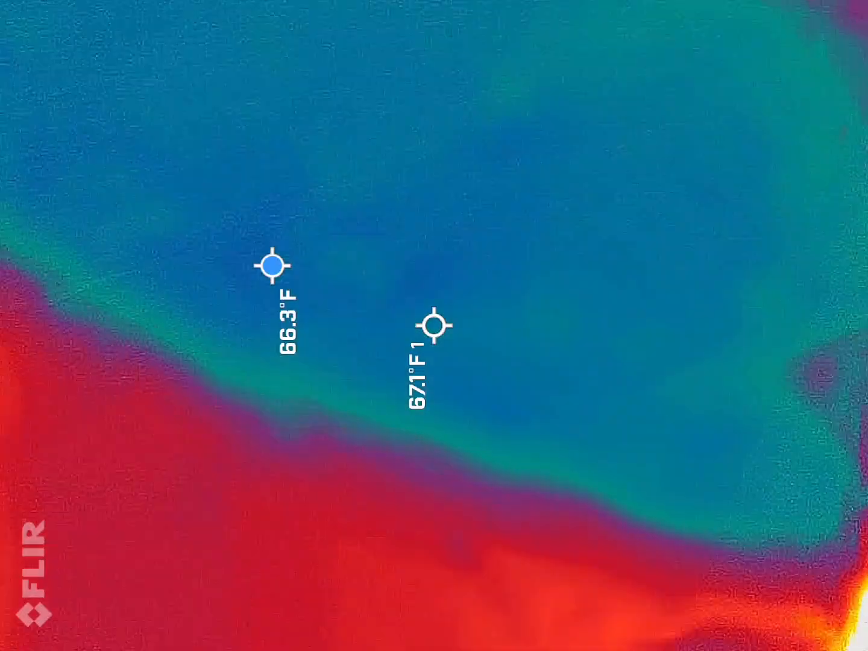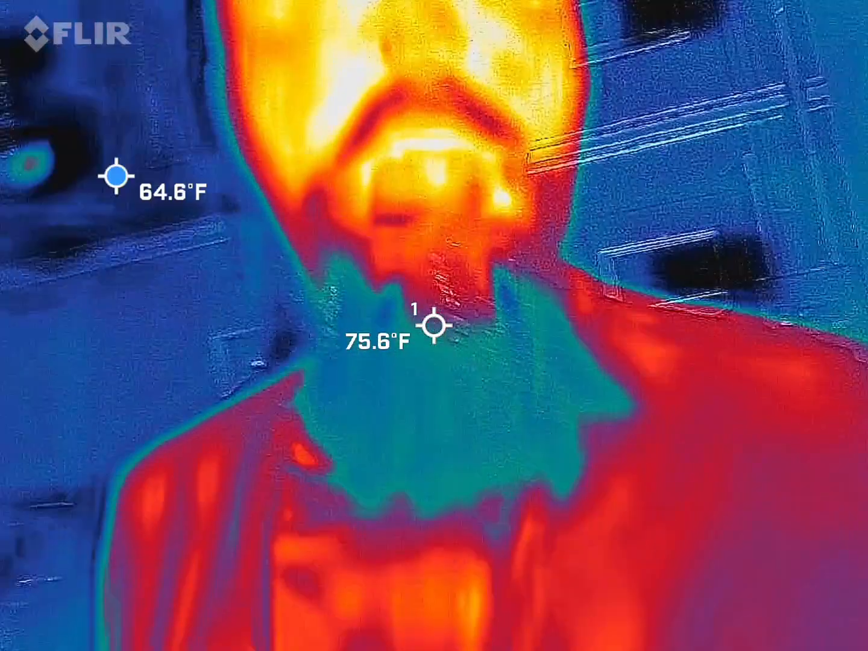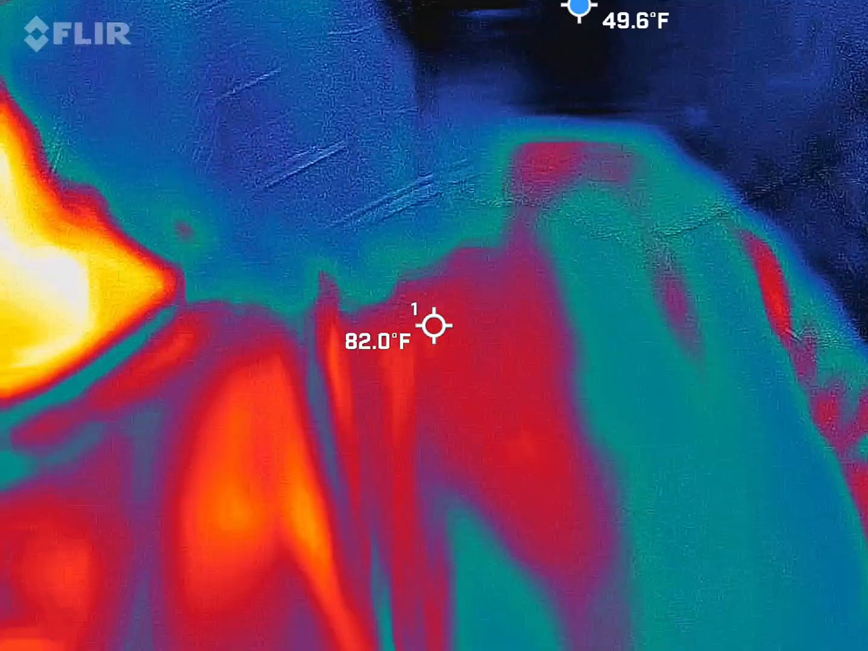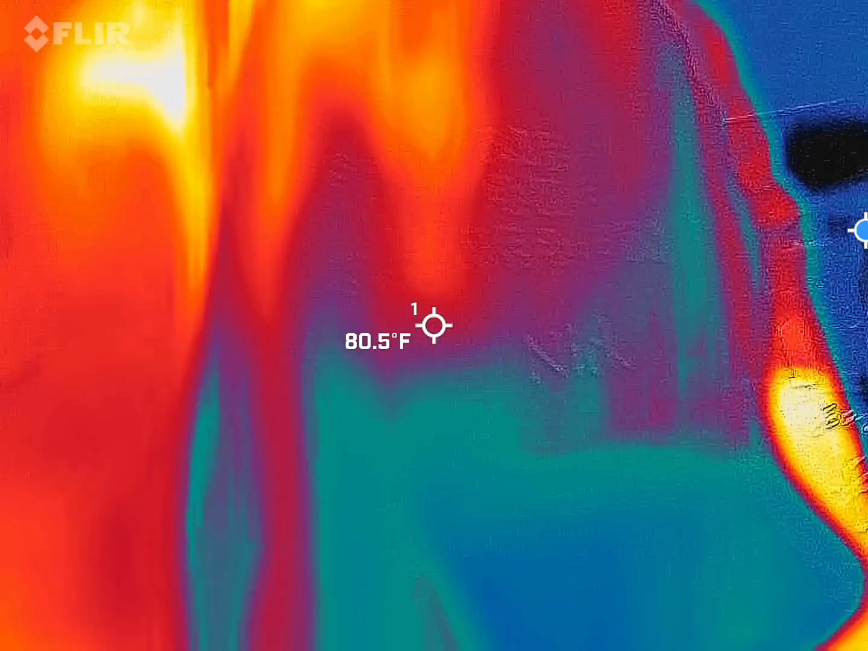So you guys have already used this before, so you should be able to see me in there, red, orange, and yellow guy. With that said, this will work in my favor. That means I'm the hottest thing inside the frame right now. Sorry, fellas, but that's how it goes. But with that, we're looking for the cold spots, like David said. They're going to be blue and black.